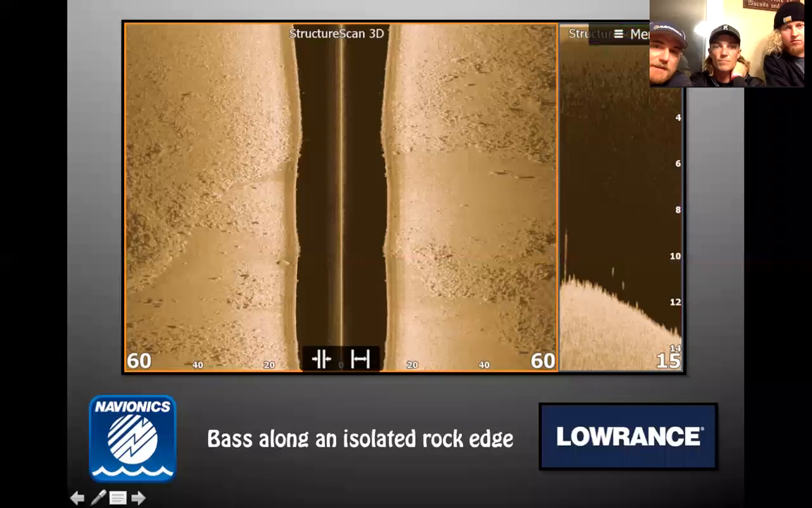This is a good little image. This is Mille Lacs for sure. You've got different kinds of rocks, reef here. These little transition lines will show you. A transition line essentially here is coming out from a little bit deeper water. It's going to be a little softer and coming up to the top, and those fish just roam that.